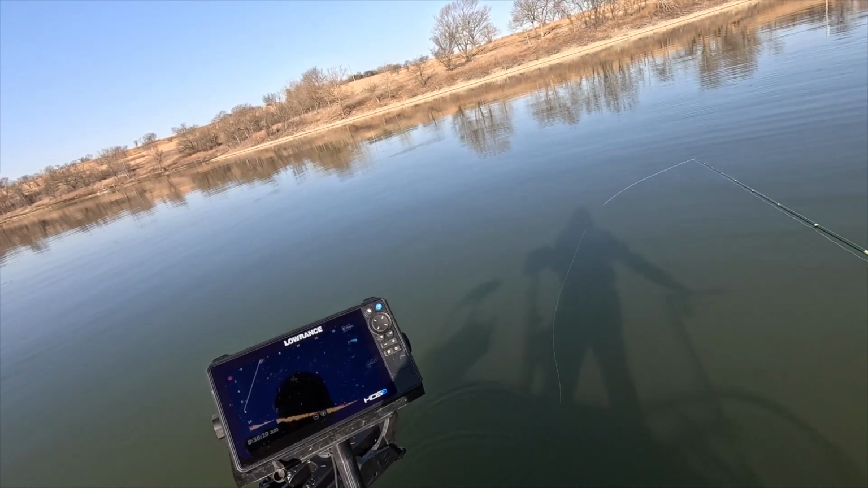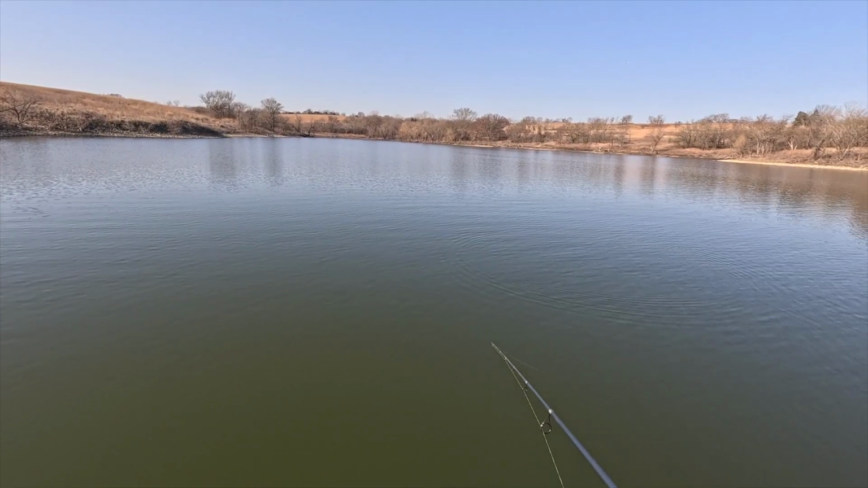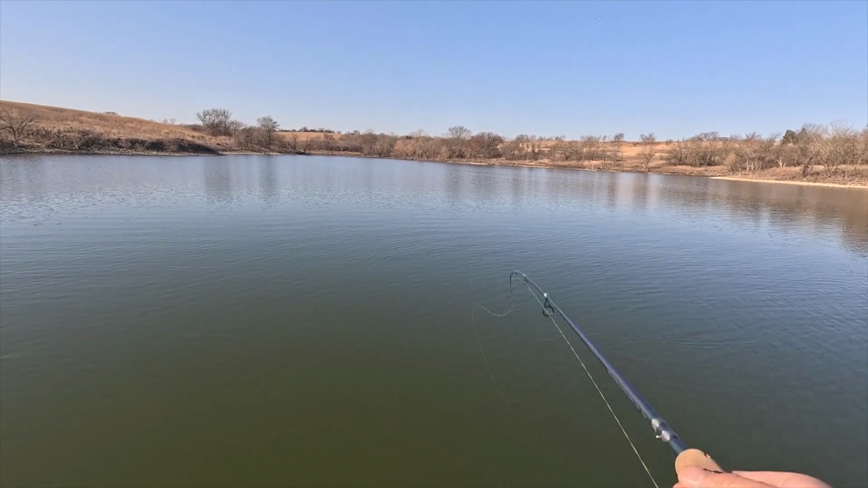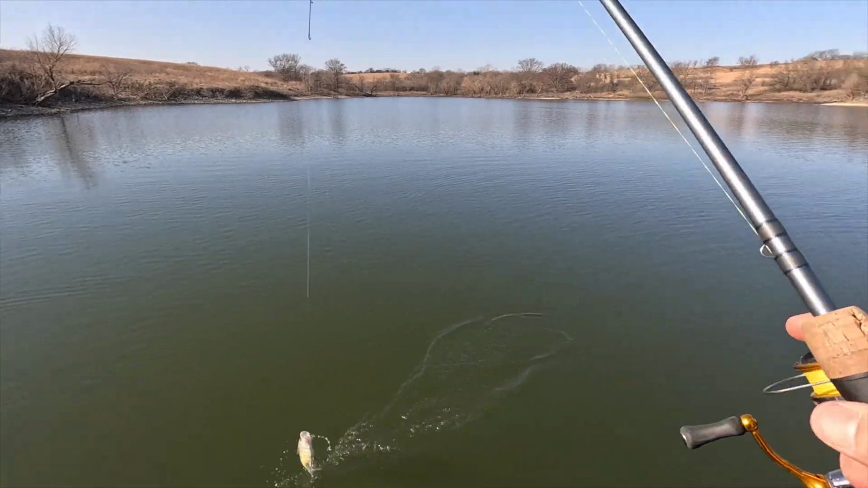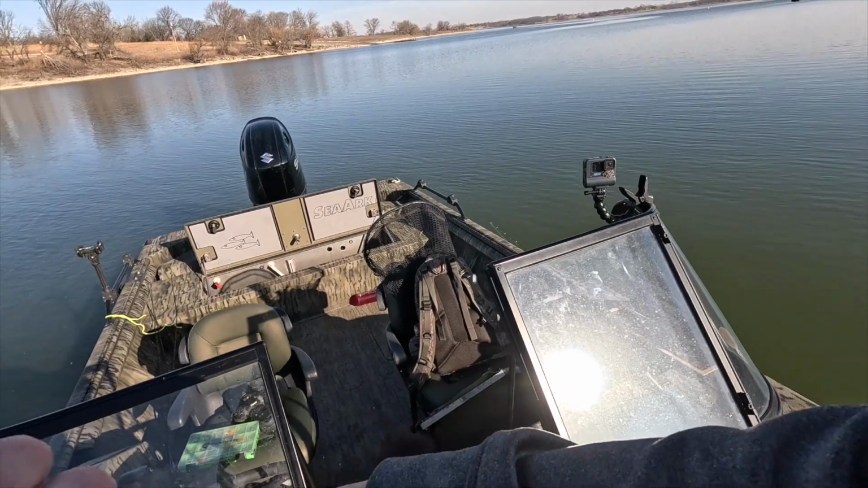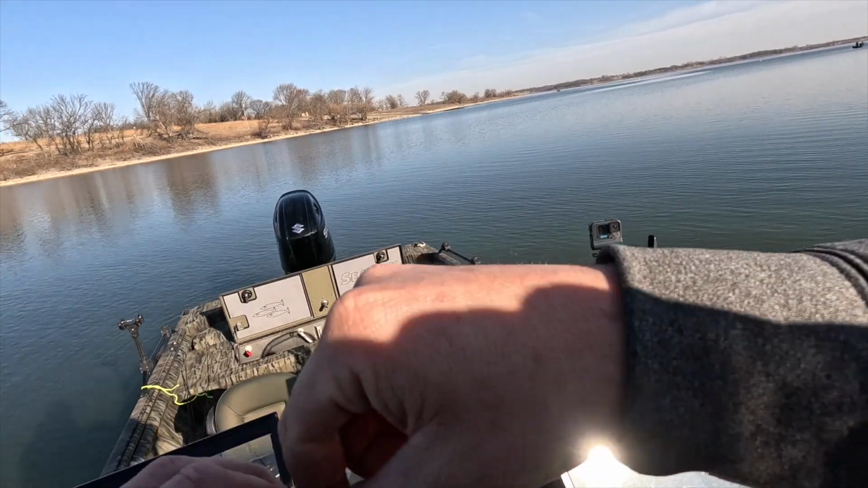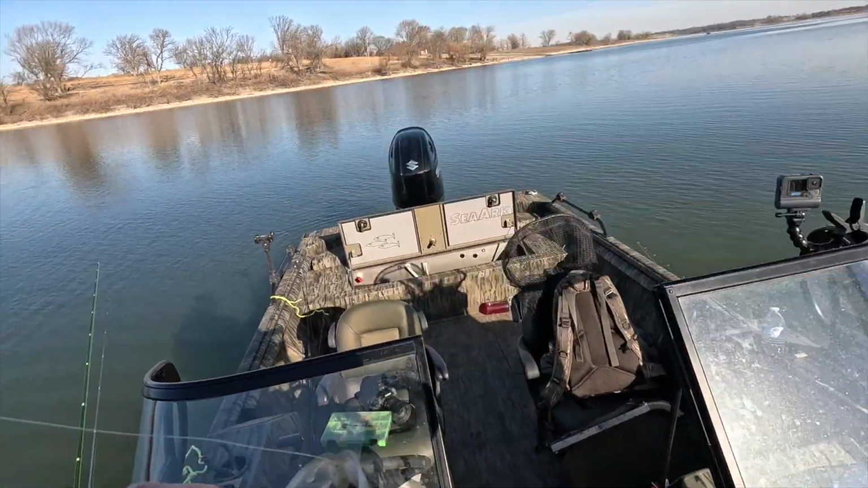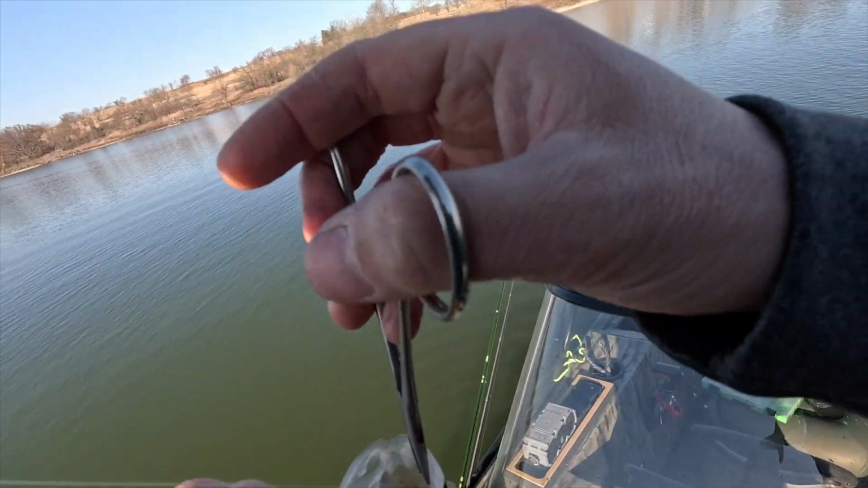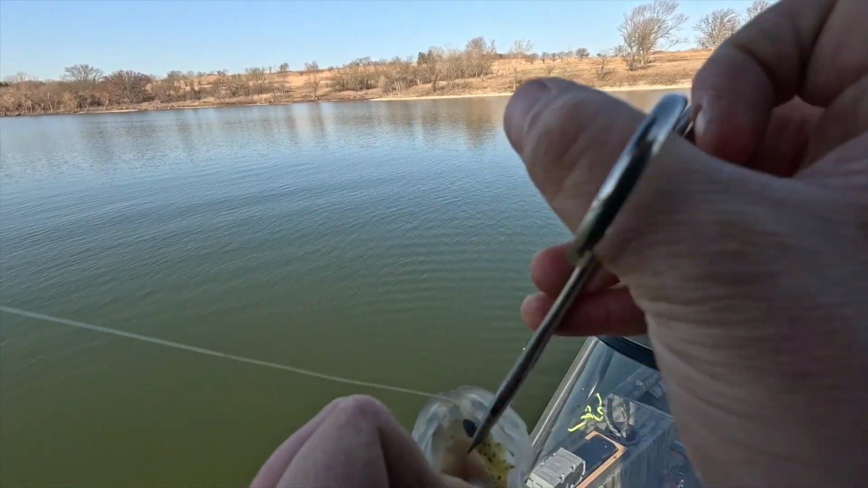Let's see, where's our fish? That's a good one. Came up and smoked it right away. So I'm just trying a lot of different things right now to see if I can get some bites. These fish are definitely eating. See, that one wanted that small bait. Running 2 hooks. I haven't quite figured it out yet, but I'm getting close. We got three in the bag.